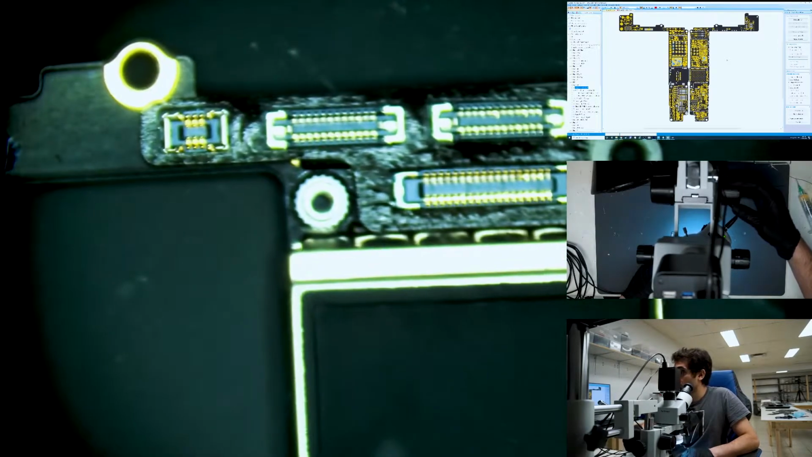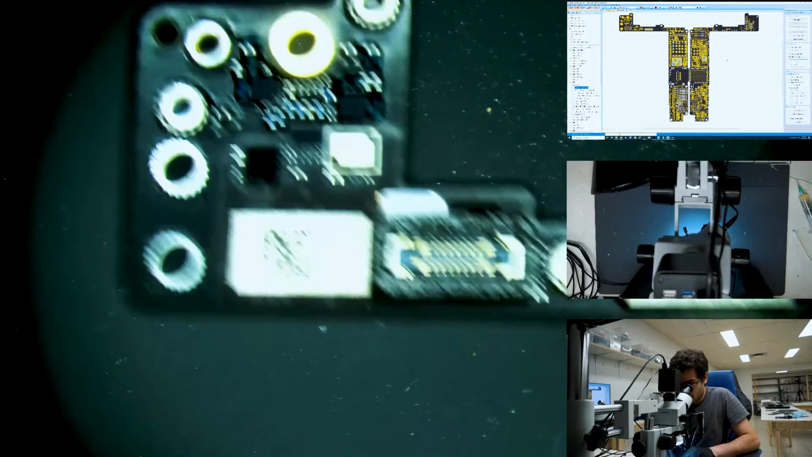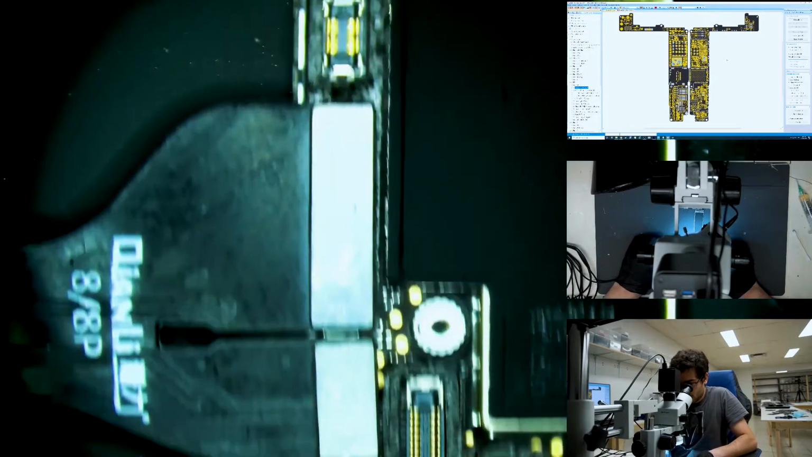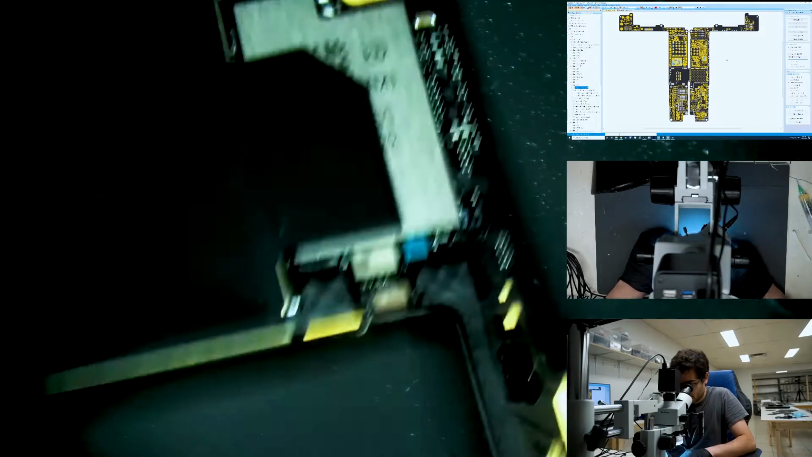I'm going to do a quick visual inspection of the main board here. Board looks perfect, no signs of water damage or anything like that. I was checking the notes.